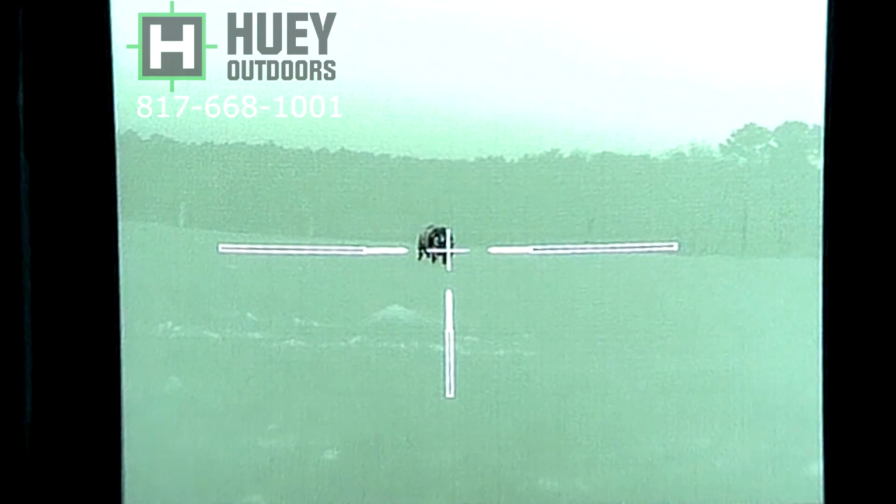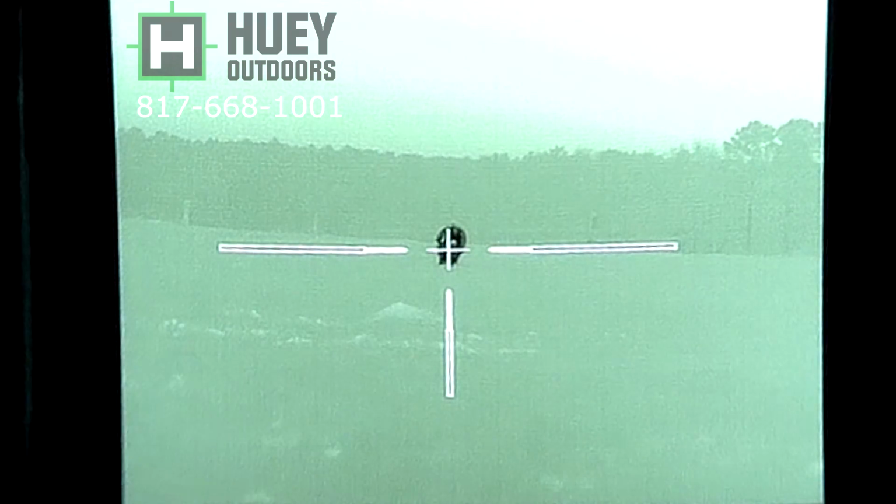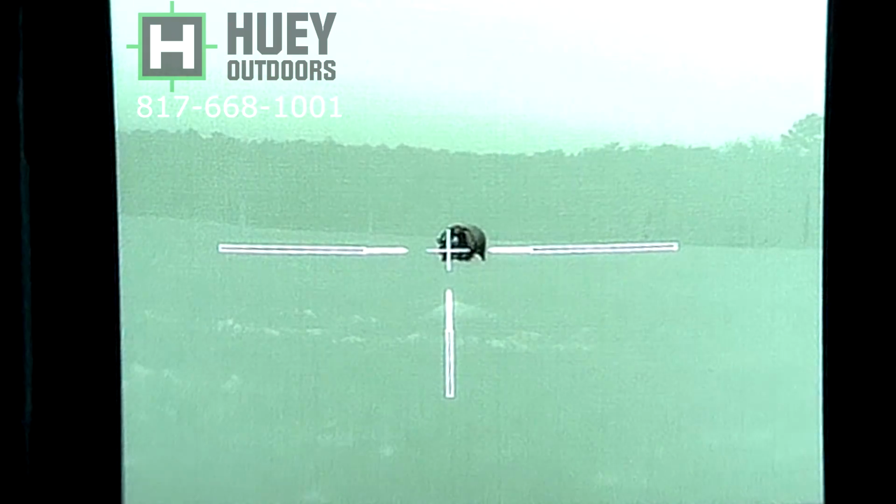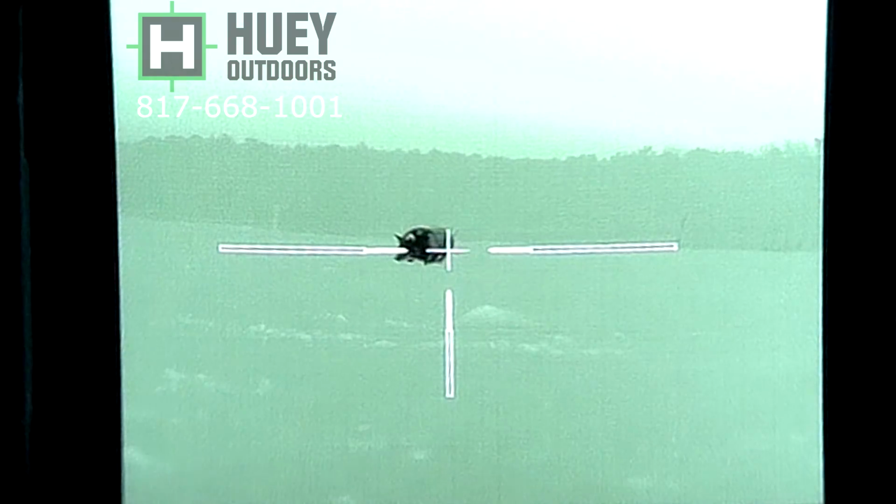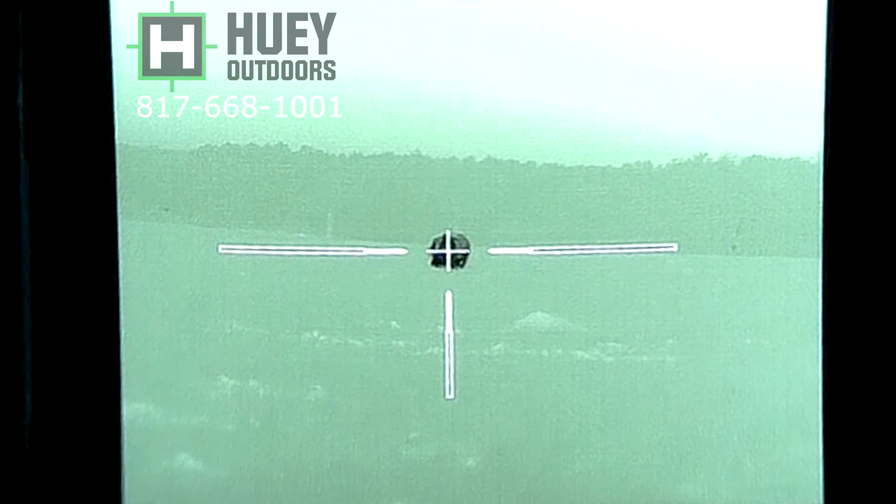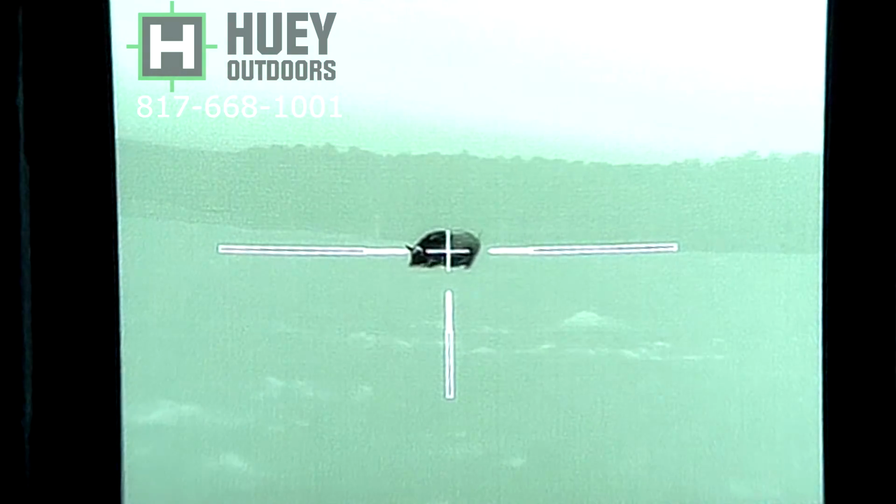I was hoping she would go over there to the side, but she never does, and I'm going to have to take her out here in just a minute because she's right on the edge. She's starting to look up. It's dark, but she's starting to get a whiff of it. She's so fat, she's waddling. Look at her. Huge pig.